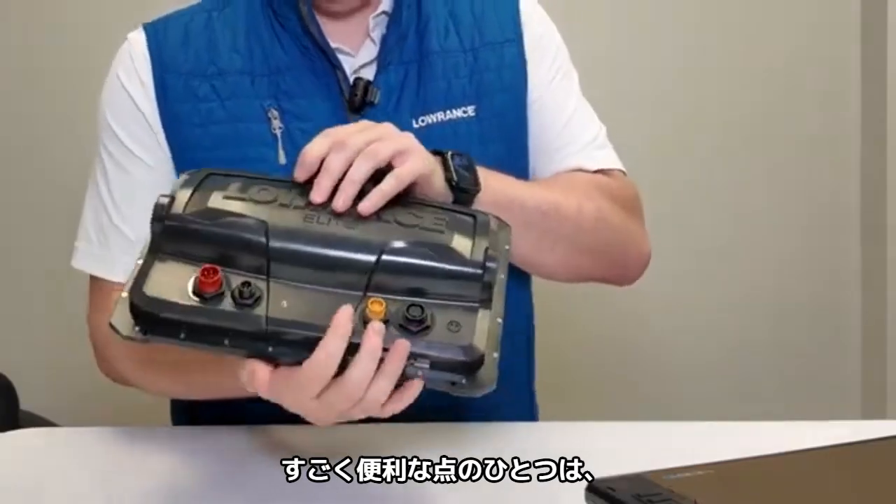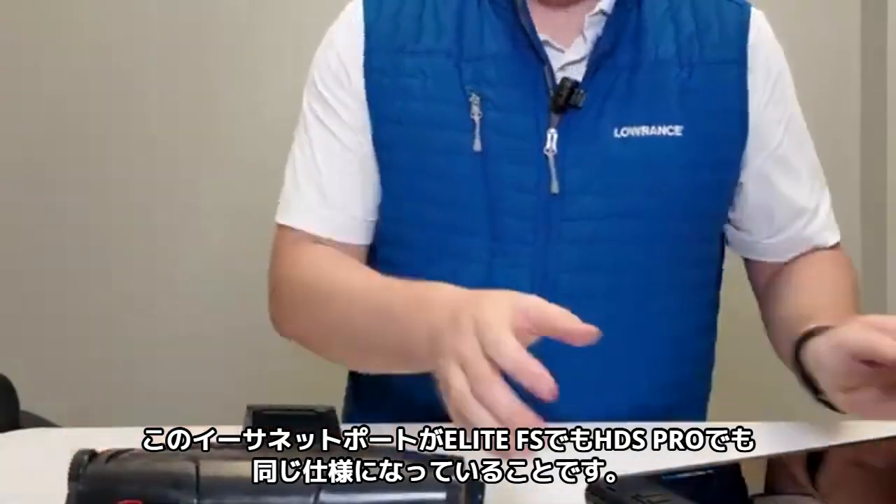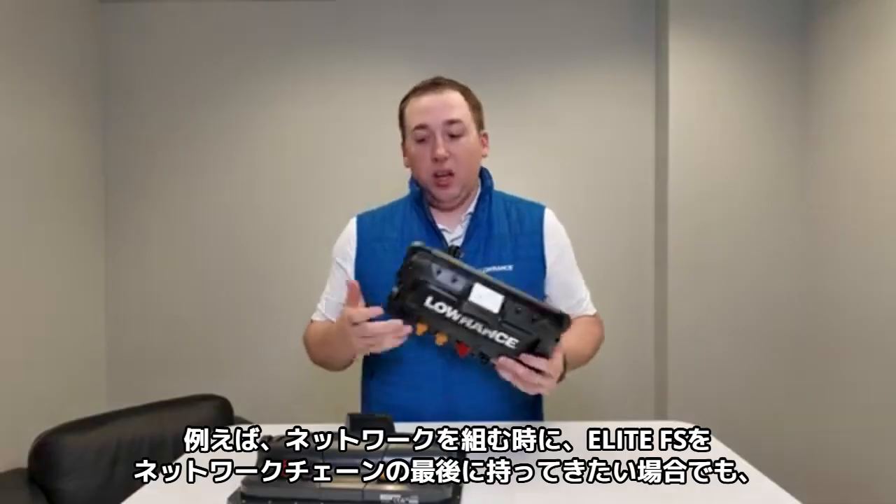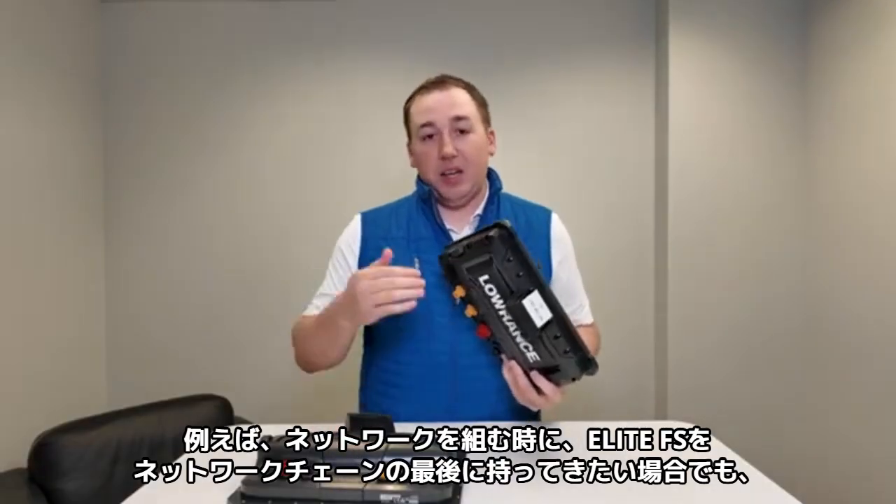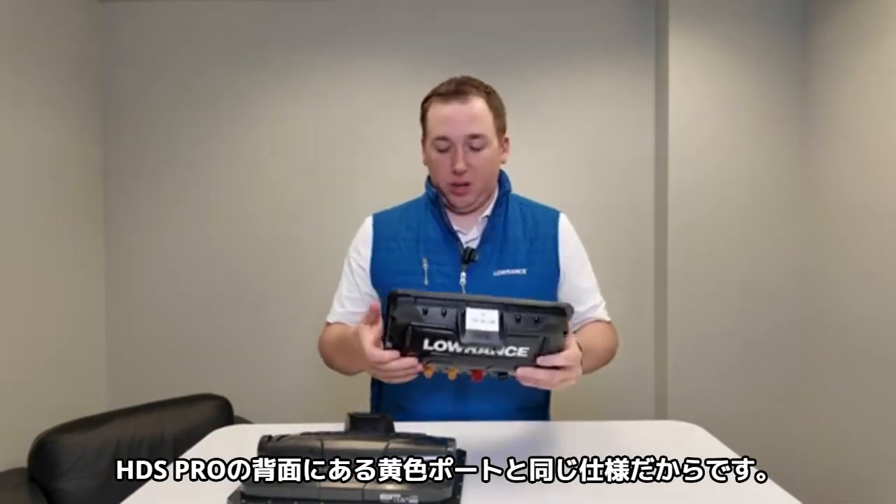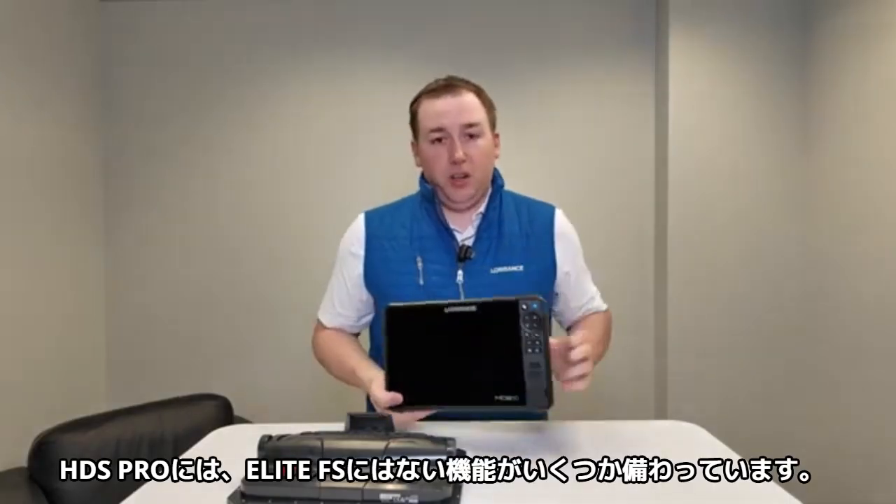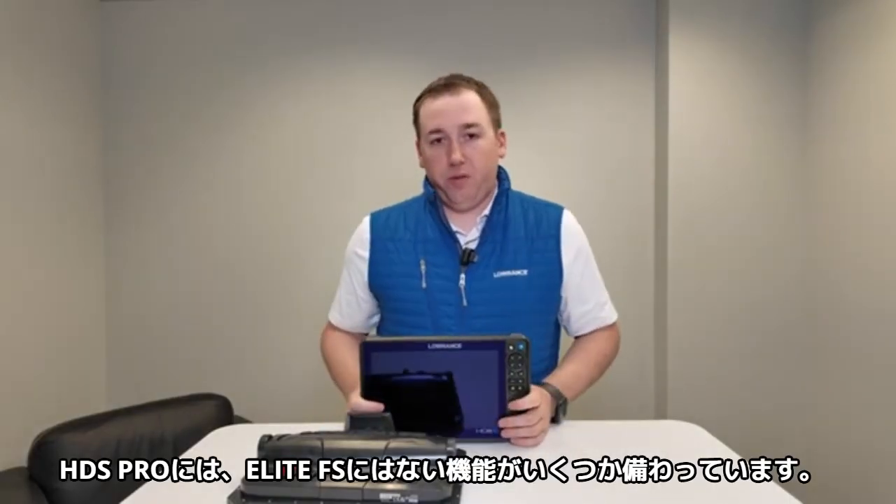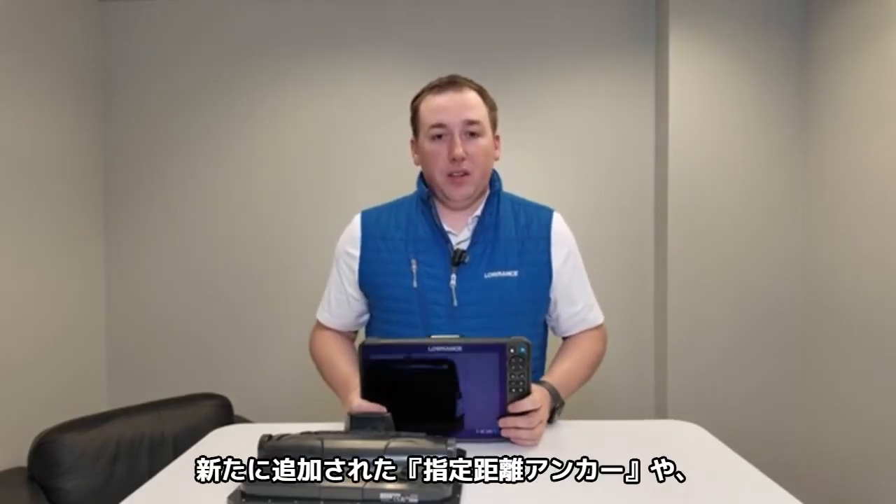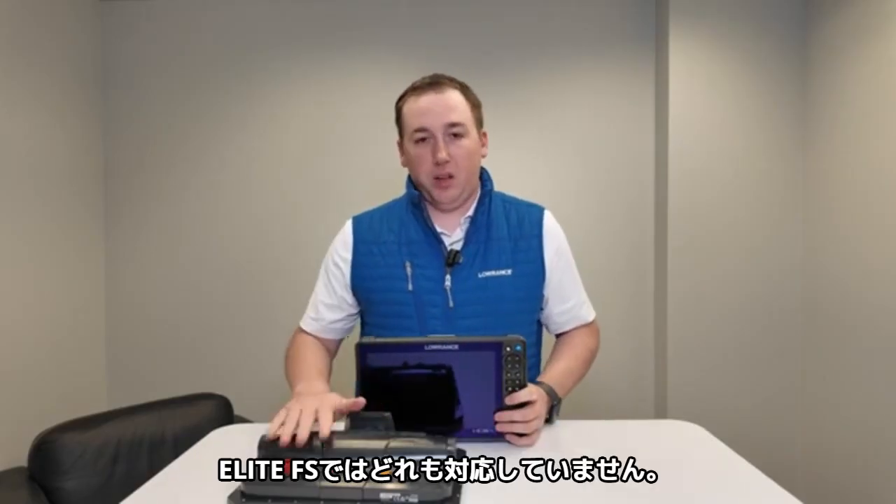One of the things that is really cool though is this Ethernet connector is the same here on an Elite FS as it is on an HDS. So that does mean that you can build a network mixing and matching displays. So if you want to build a network and have the Elite FS be the end of your daisy chain, you can totally do that with this yellow connector back here that matches the same yellow connector on the back of an HDS Pro. There are also a few features in HDS Pro that you won't find in Elite FS, specifically around controlling trolling motors. So our new Anchor at a Distance or Orbit features or Depth Routing, those will be specific to HDS Pro, where you won't find them in Elite FS.